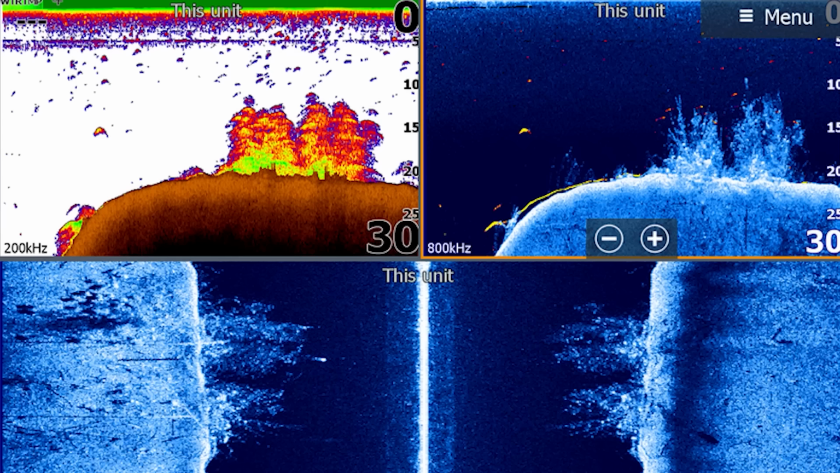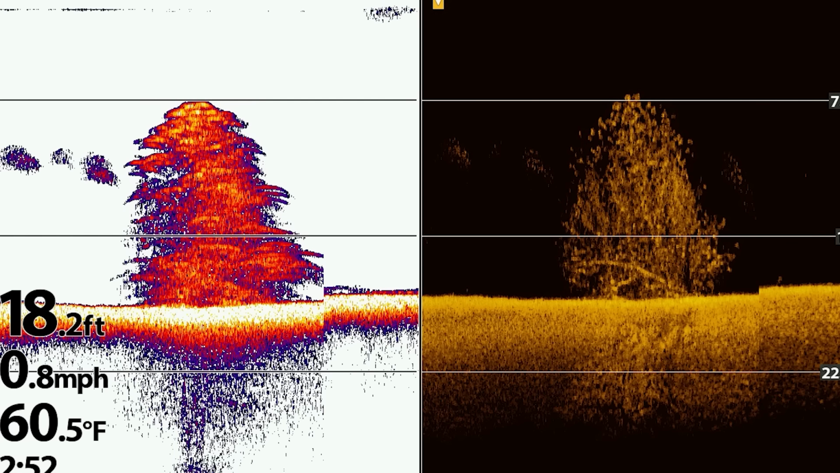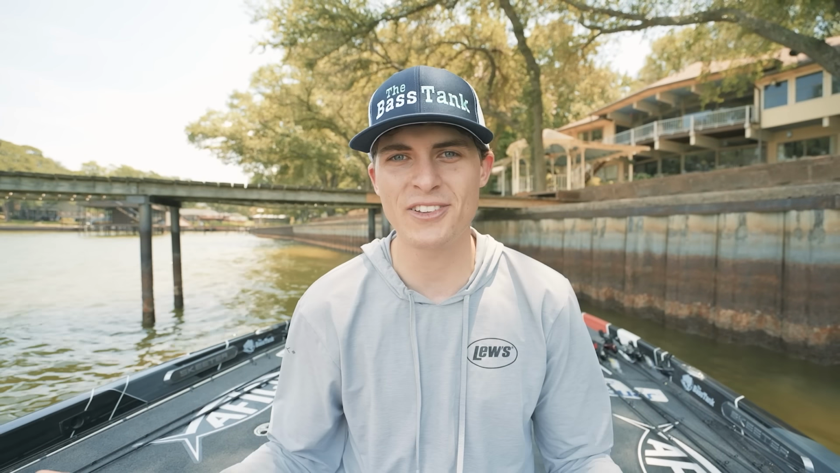Now here's what a brush pile looks like when you drive over it on side scan, down scan, and traditional 2D sonar. Some are going to be big pieces of wood, some are going to be small branches, some are going to be a collection of Christmas trees all tied together. Some are going to be put in buckets with concrete, that way the tree stands straight up.